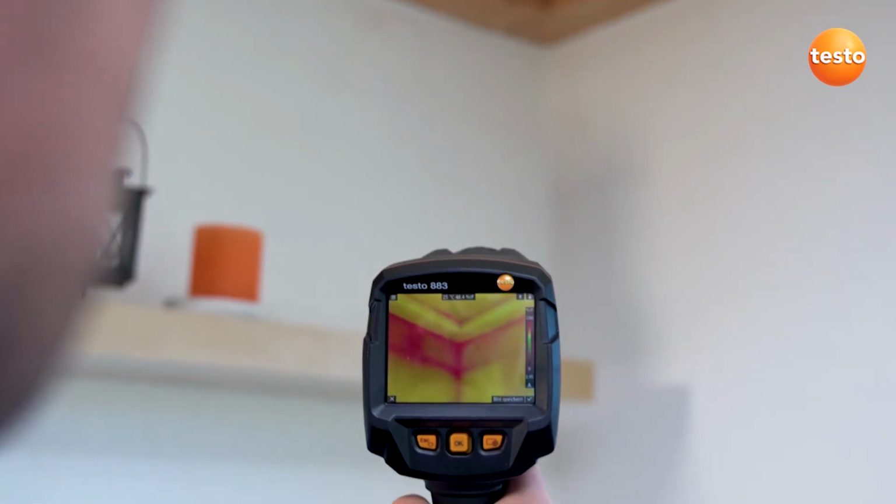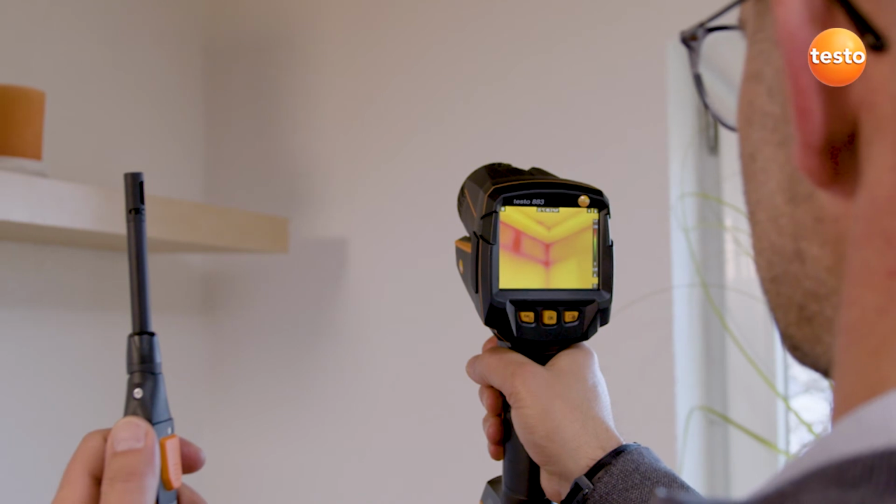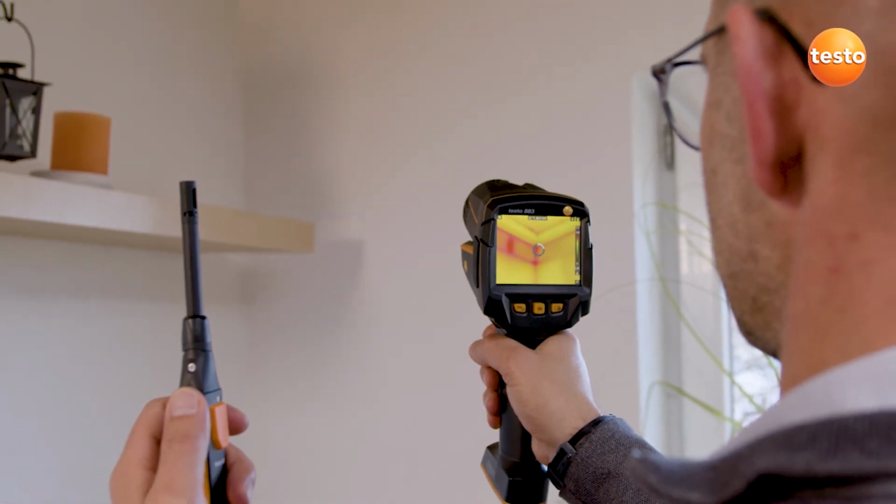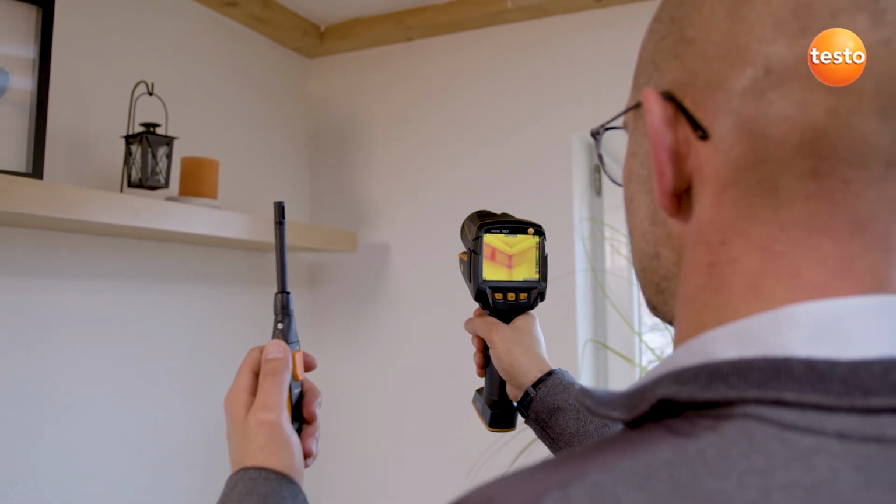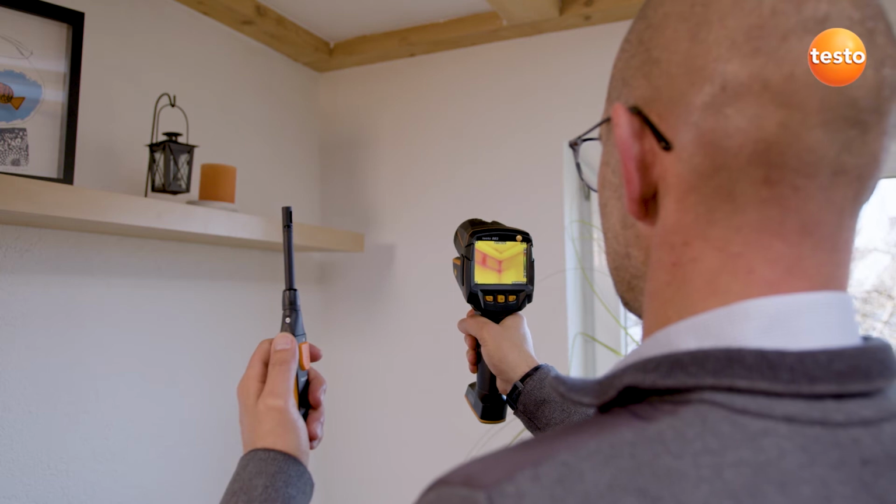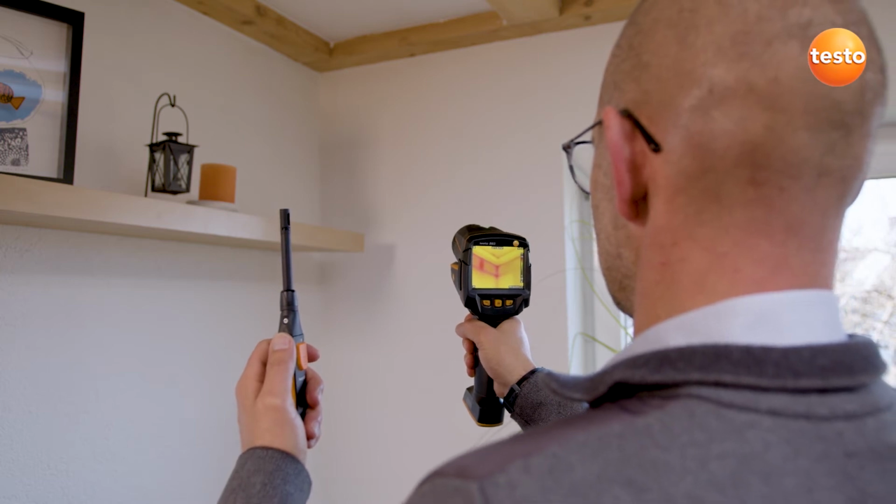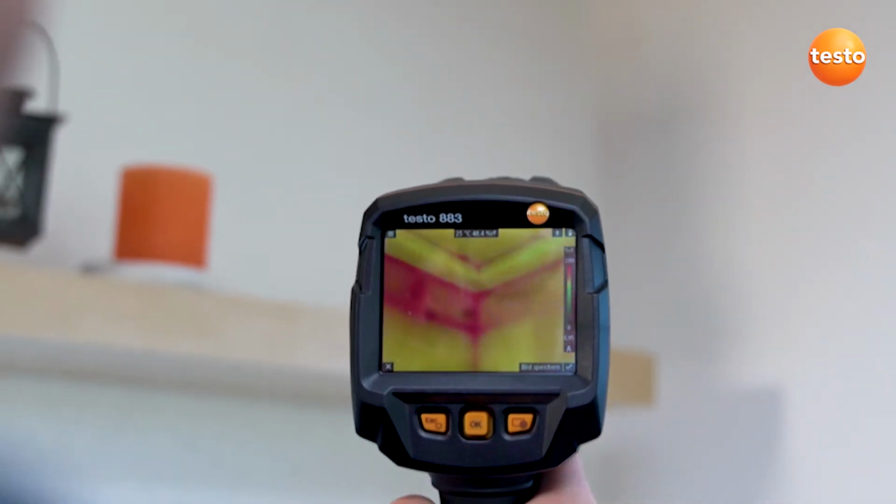To do this, the imager needs the values for air humidity and air temperature. You can either enter these manually, or they're transmitted to the imager by the radio humidity probe Testo 605i. In combination with the thermal imager's special humidity palette, this enables you to identify mold risk really easily based on the traffic light principle. Here, the traffic light is red. That means acute mold danger for this measurement object.